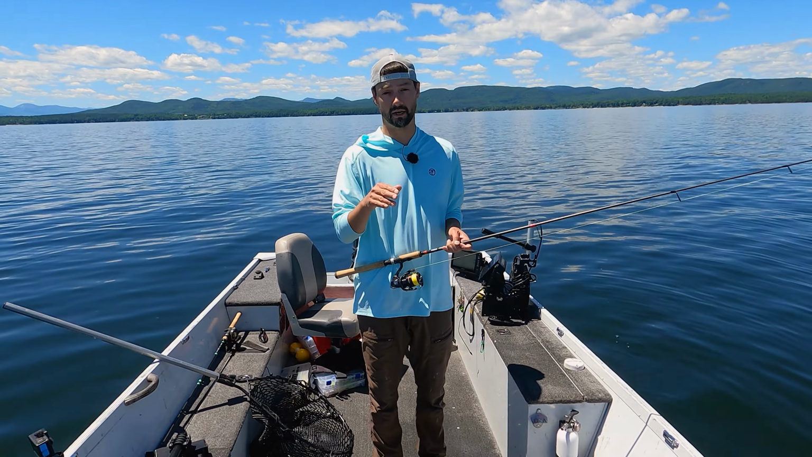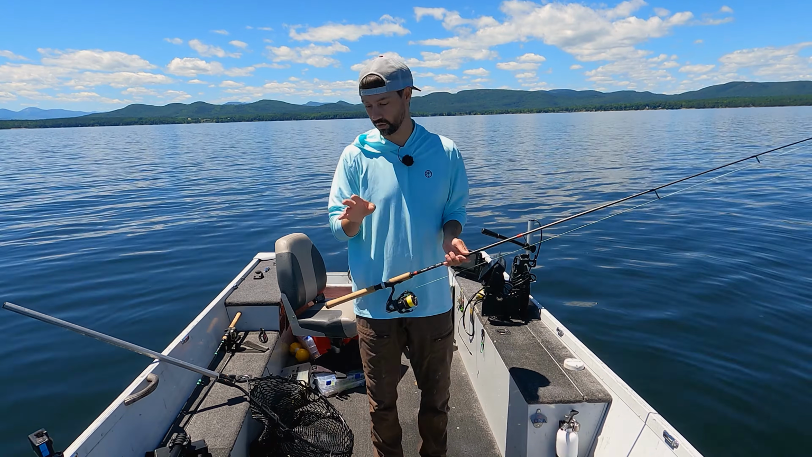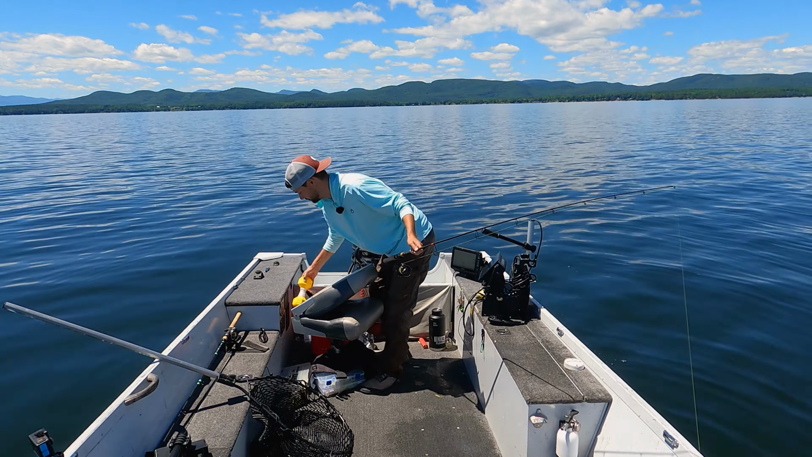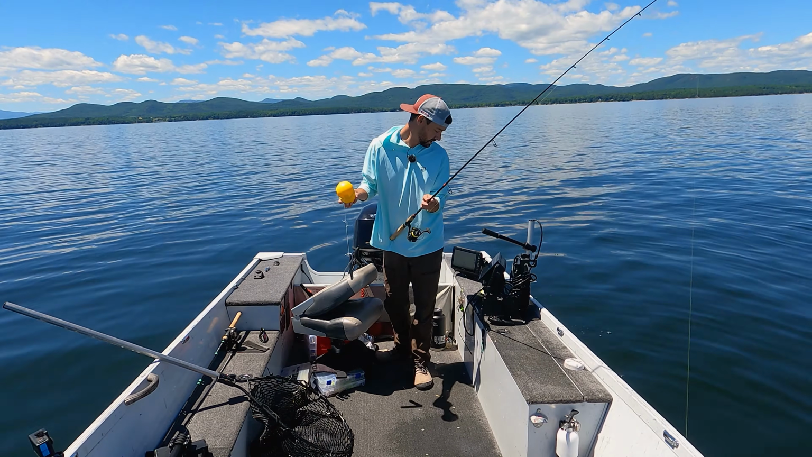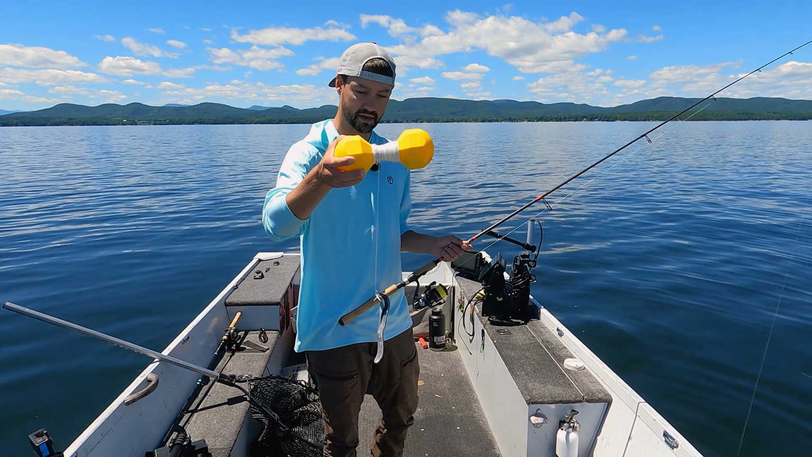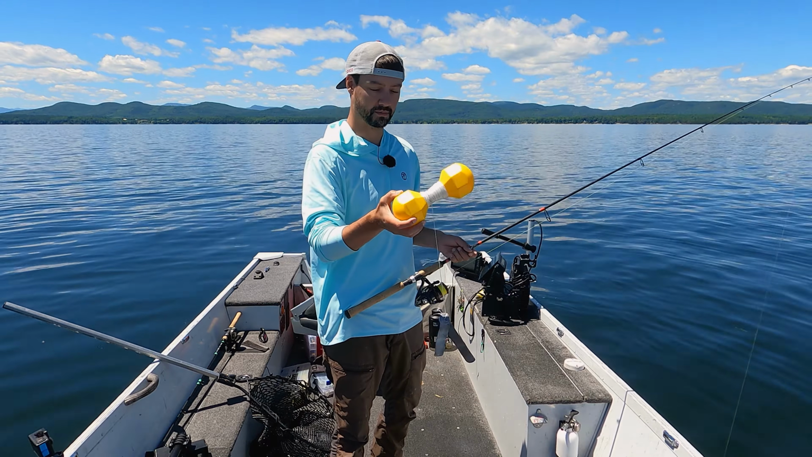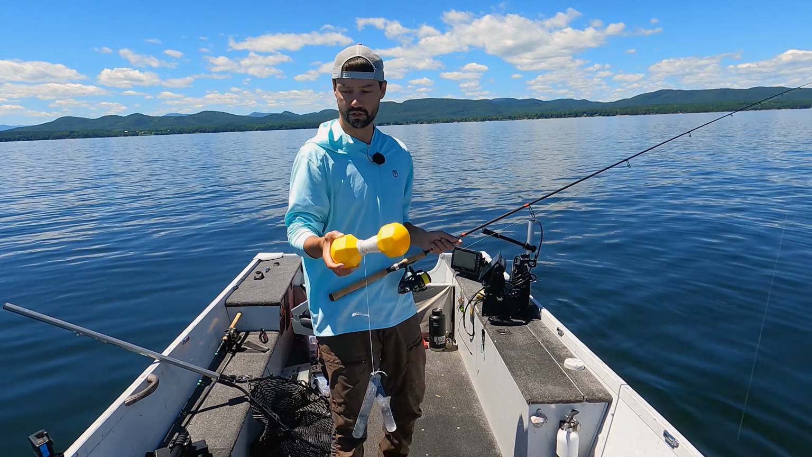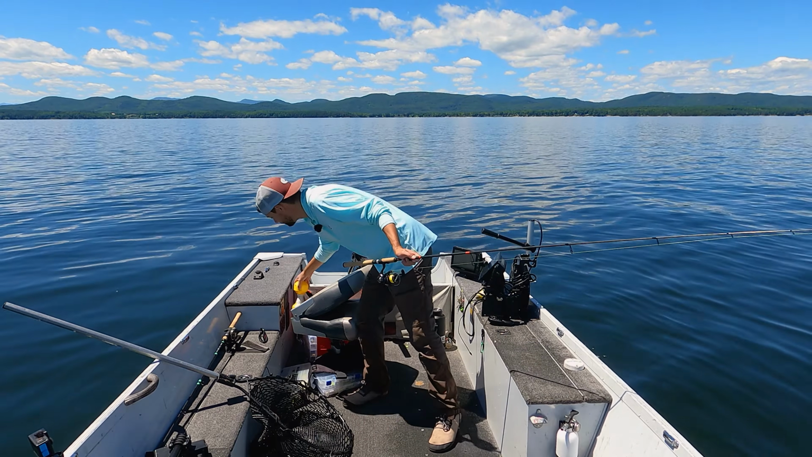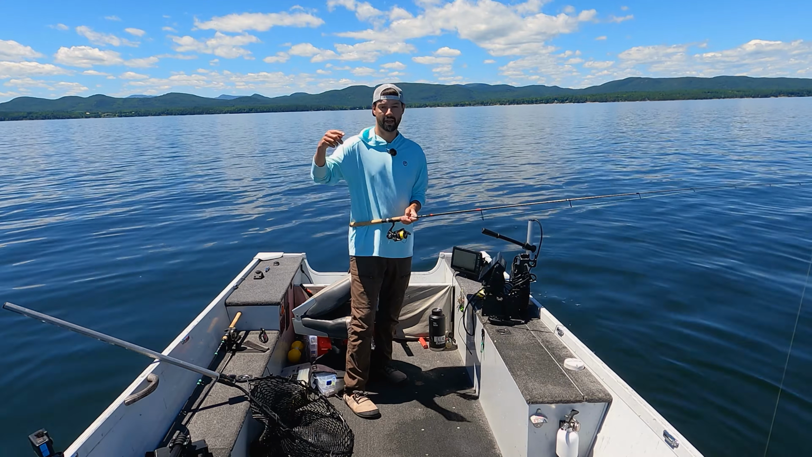If you don't have spot lock like I do, so I have a trolling motor that's GPS anchoring me here, even though there's no wind, what you can do is buy one of these, which is the original GPS anchor. This is a marker buoy, so this has a bunch of lead on it. This one's actually double the length and double the lead for fishing for lake trout. So I bought a 3-pack of these, and what you do is you throw this overboard and this unravels and hits the bottom. I'm not going to do it because it takes forever to reel back up. Hits the bottom, and that marks your spot.